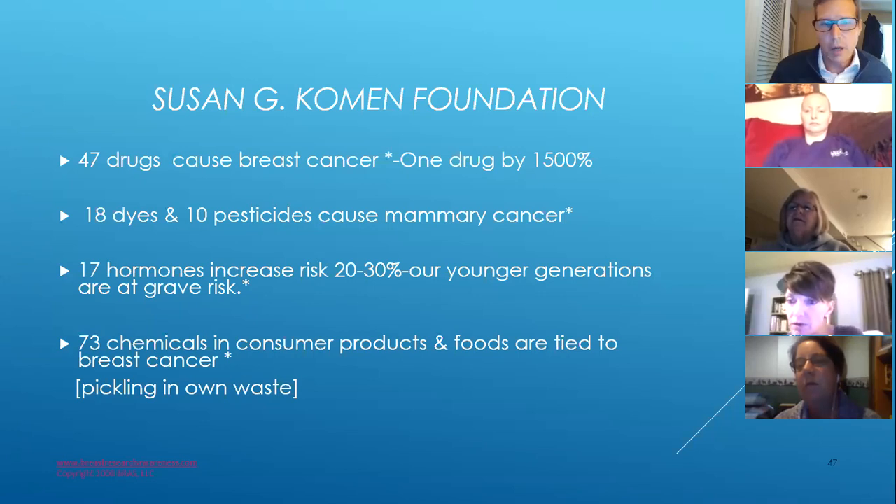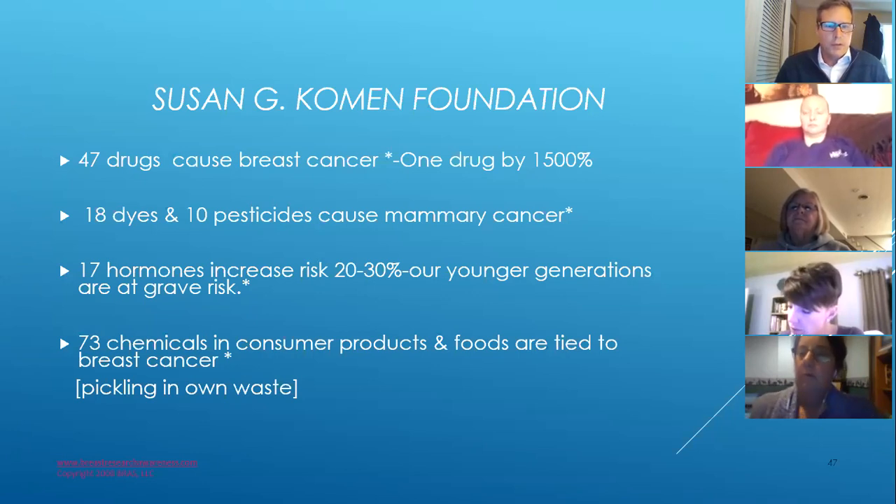I think a periodic full body is helpful. So for somebody that really is not having symptoms or isn't trying to monitor something, doing that maybe once every 5 years is probably beneficial. But we do recommend doing the breast every year. So you might do the breast 4 years in a row, and then the 5th year you do another full body, something like that. Okay.